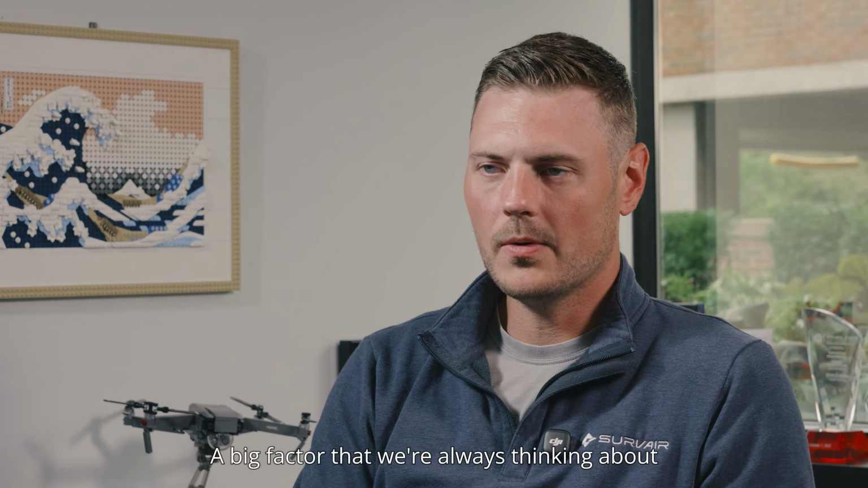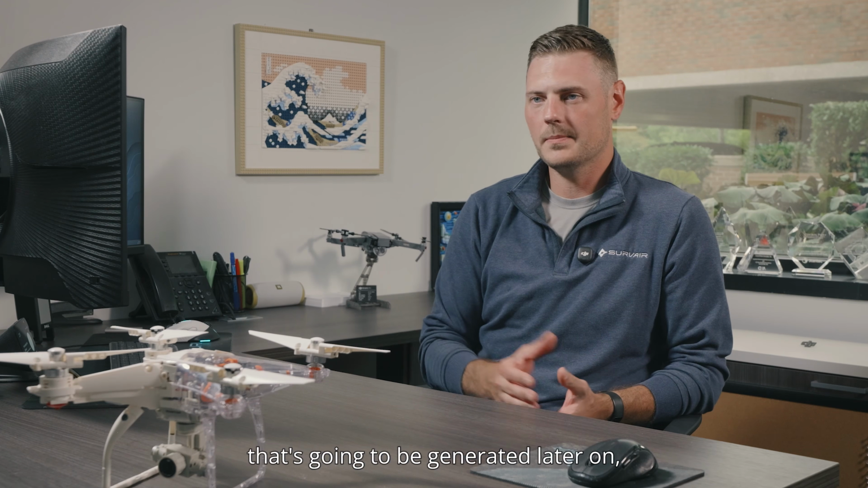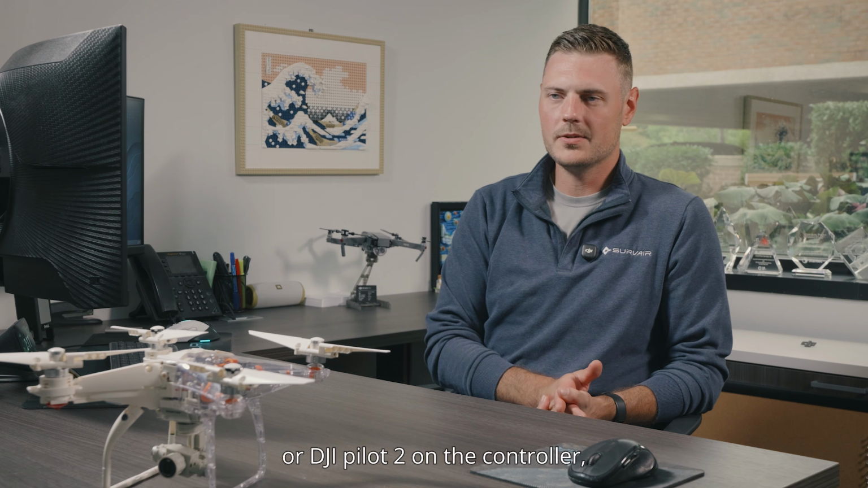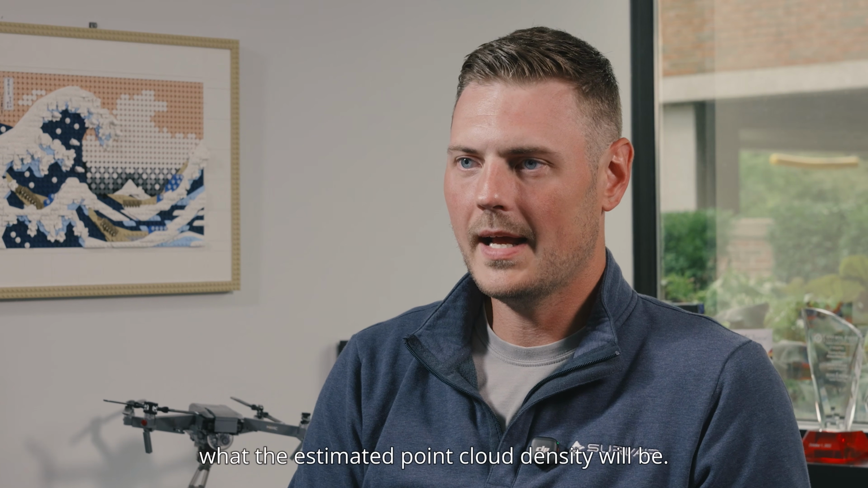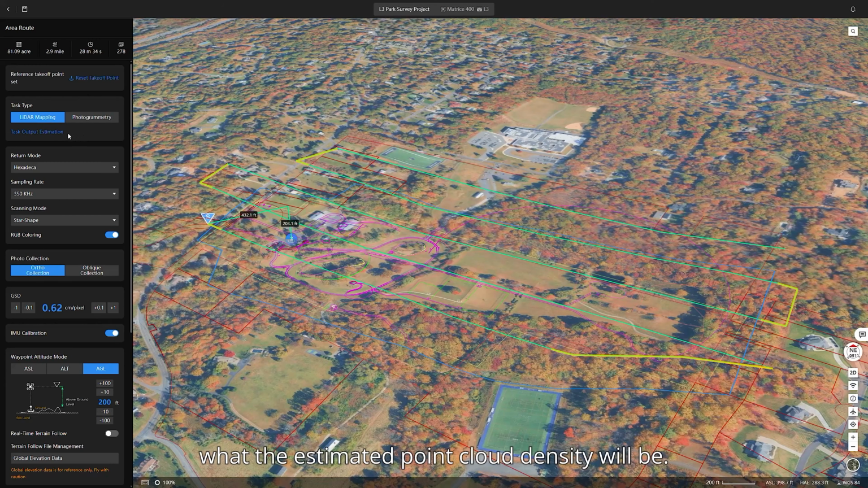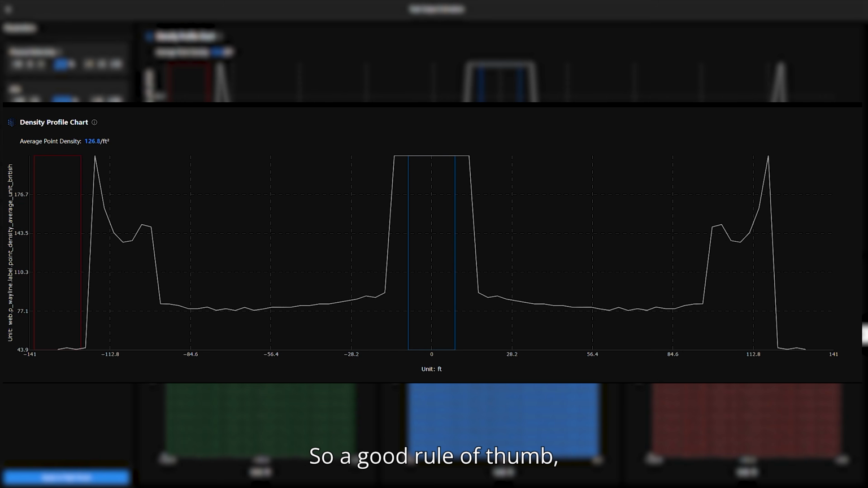A big factor that we're always thinking about for all of our projects is the density of the point cloud that's going to be generated later on. Either in DJI FlightHub 2 or DJI Pilot 2 on the controller, it will tell you in the mission settings what the estimated point cloud density will be. Now that's going to be the overall point cloud density, and it's not going to be the actual ground underneath the tree canopy. So a good rule of thumb, at least in the area that we're in, is we'll take about 1/20th of that point cloud density, and that is our ground density through the canopy.